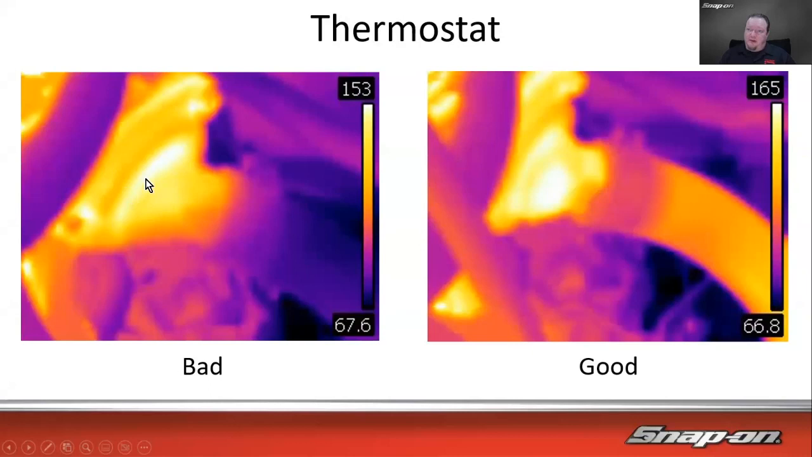Thermostat, same deal. So we have the thermostat housing here, and we can see it's nice and hot. But the thermostat either is not working, or it depends on the temperature, I guess, right? 153 degrees, maybe it hasn't opened yet. But we can see that, and then nothing going into the hose. On the right-hand side, the thermostat housing is hot, 165 degrees. Maybe that's where it opened. And then you can see it going through the hose there as well.